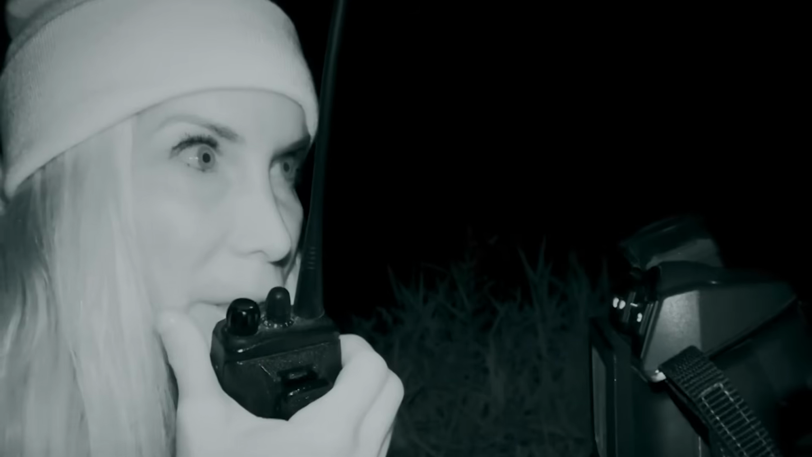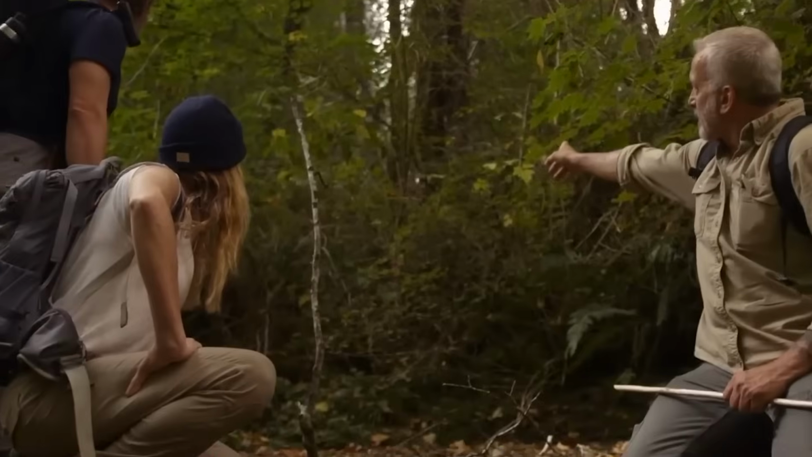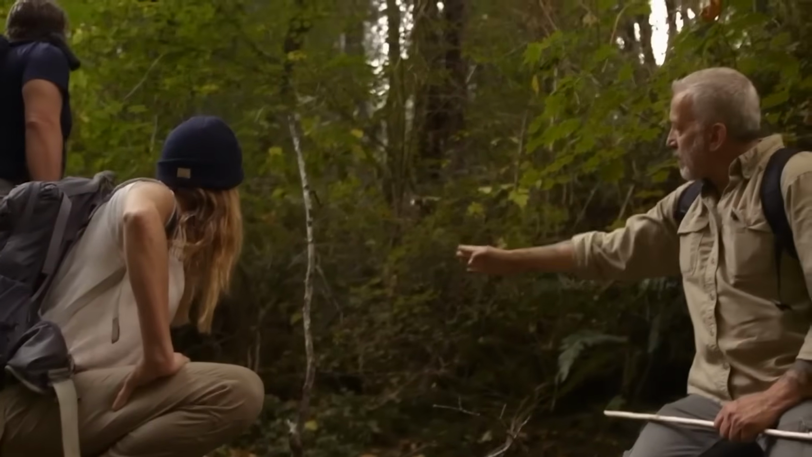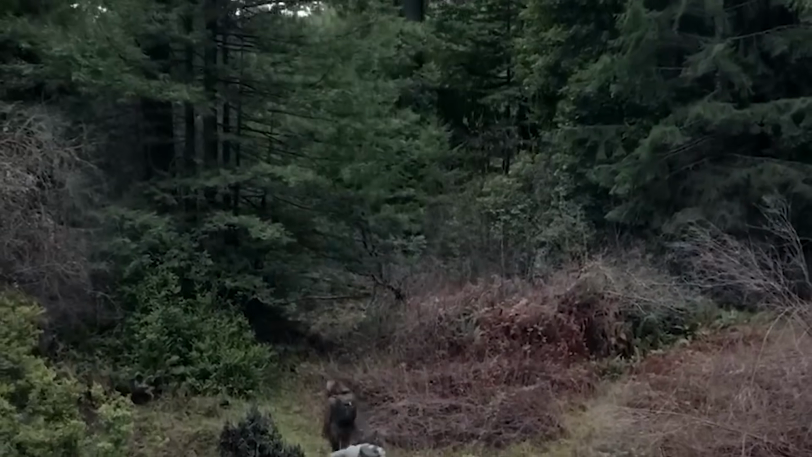The night stretches on, and as the team continues their search, the memory of the thermal footage lingers. What did they see? Was it Bigfoot? Or was it something else, something they've yet to understand? The journey continues, the search for Bigfoot. The team knows that this isn't the end. It's only the beginning of a long and difficult journey into the heart of the Bigfoot mystery.